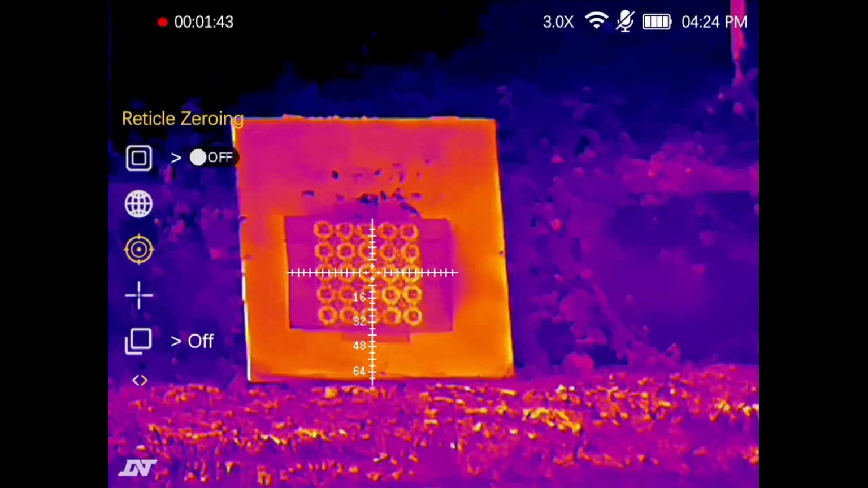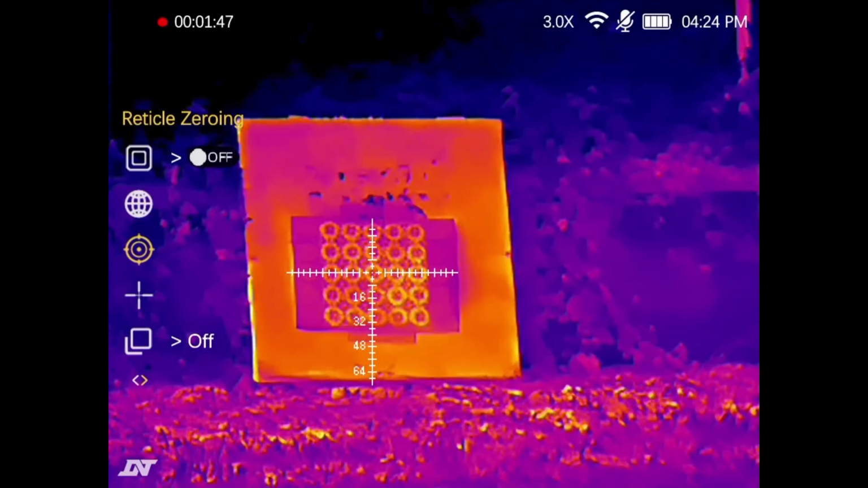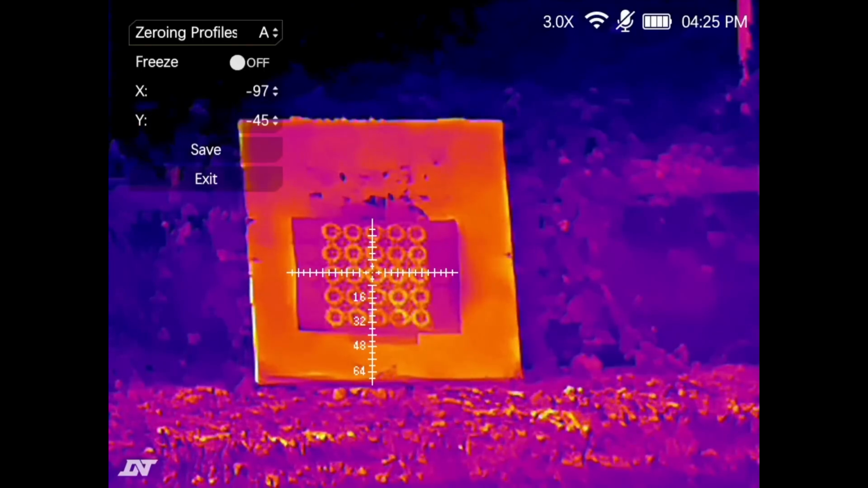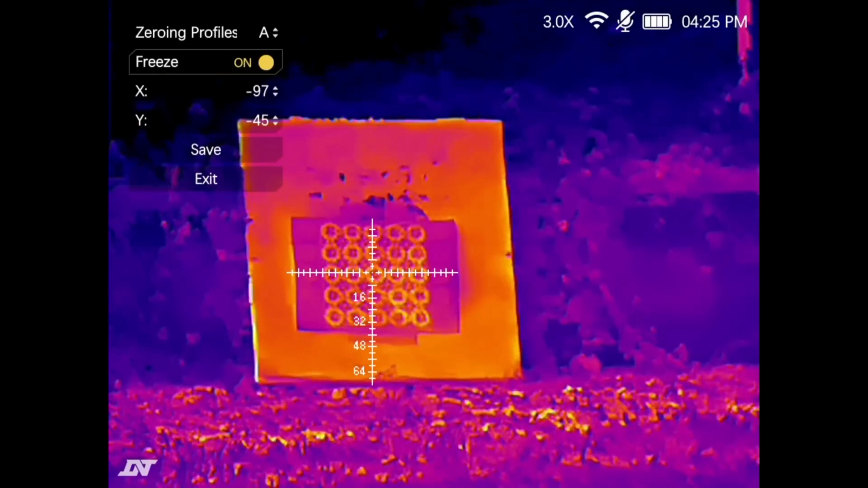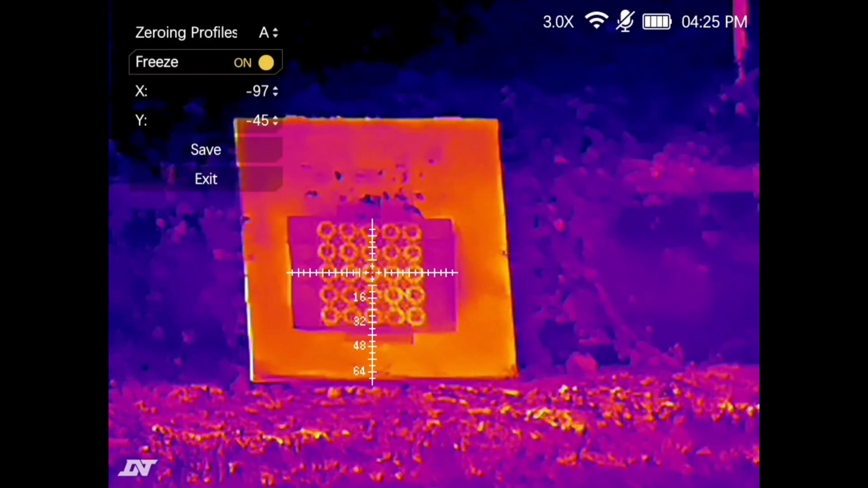Let's see what that has done. I'm just going to press my, hang on, zero, reticle zeroing. So, yes. Freeze, yes. No. Get it into the right place, then yes. Let's see where the pellet's gone this time.